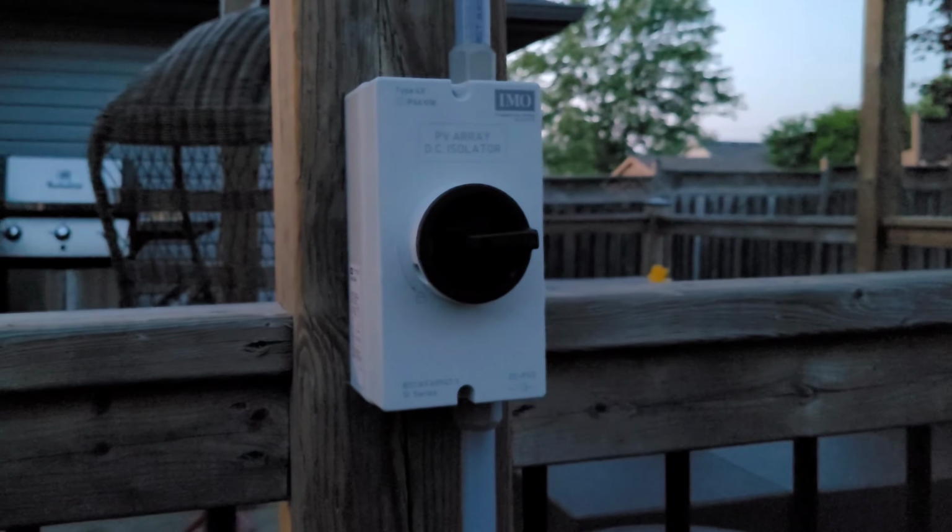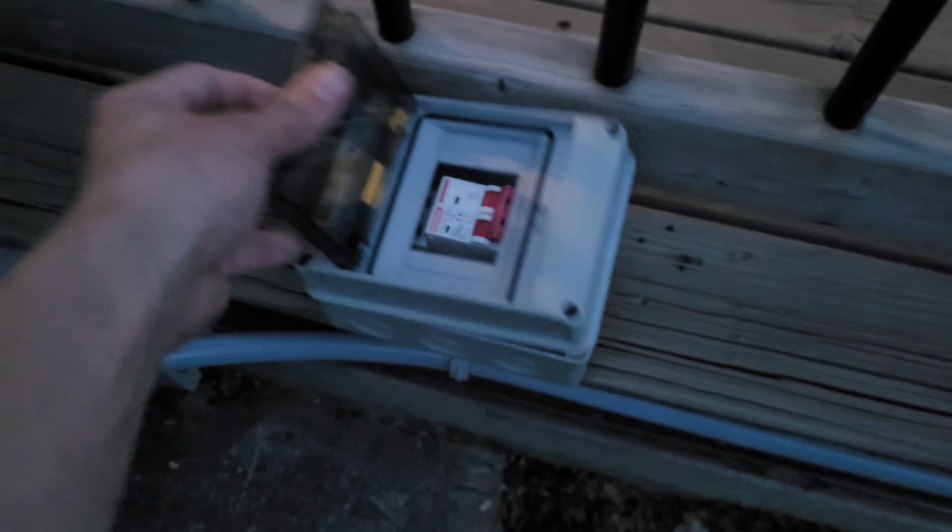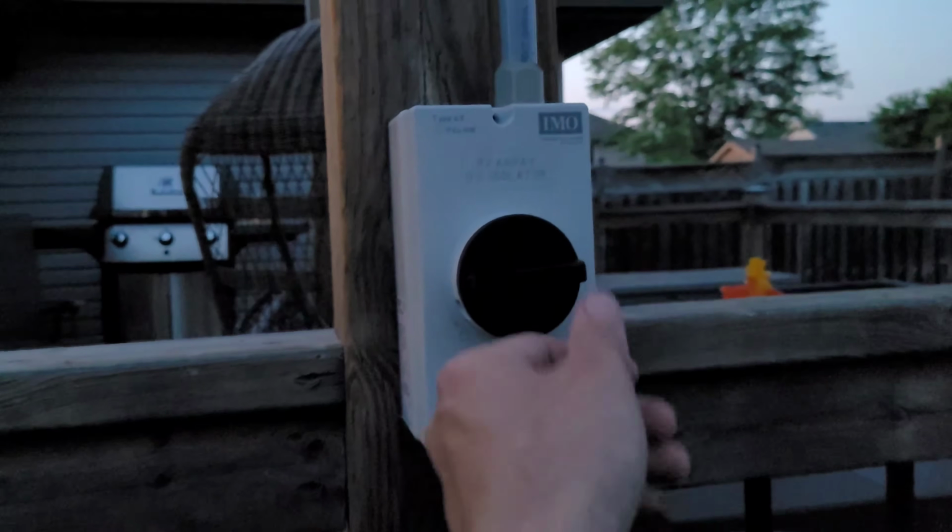Okay, well that was a pretty quick little install. This thing looks nice mounted up on the post. I think I will keep this old breaker. I'll probably use it for another project. These are okay. I think we were just pushing it a little too hard. We had 210 volts DC going through it, and I don't think it could quite handle it.